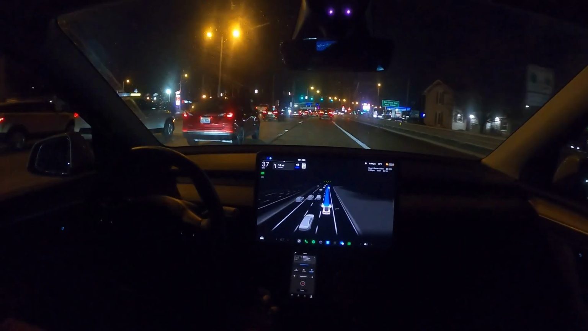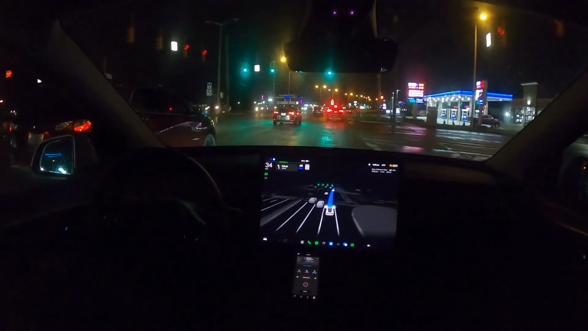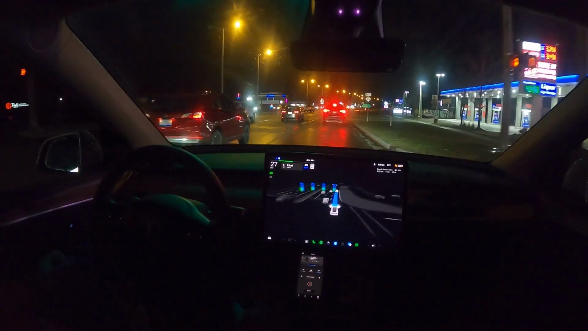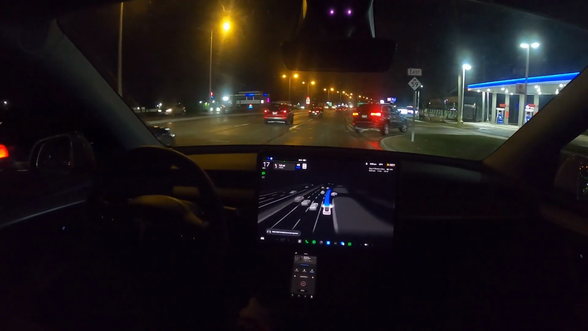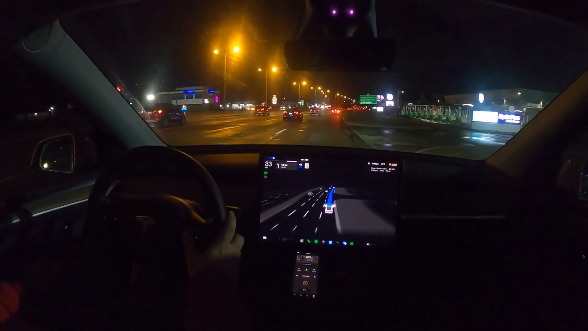Fellow Model 3 next to us. Well, was next to us. Okay, so there's going to be some braking here. Hopefully the person behind me can see. All right, cool.